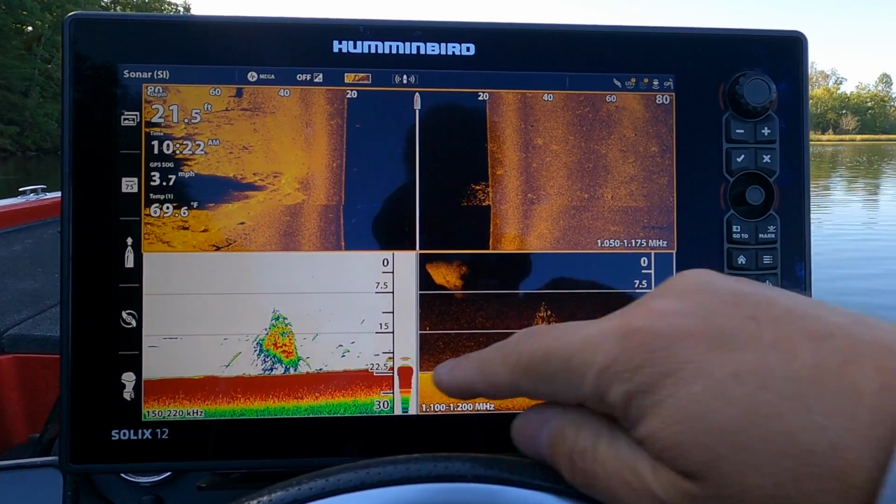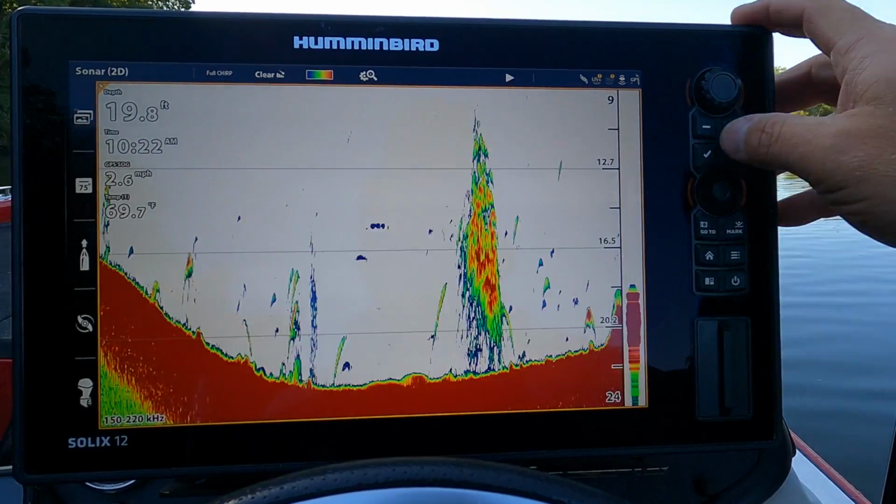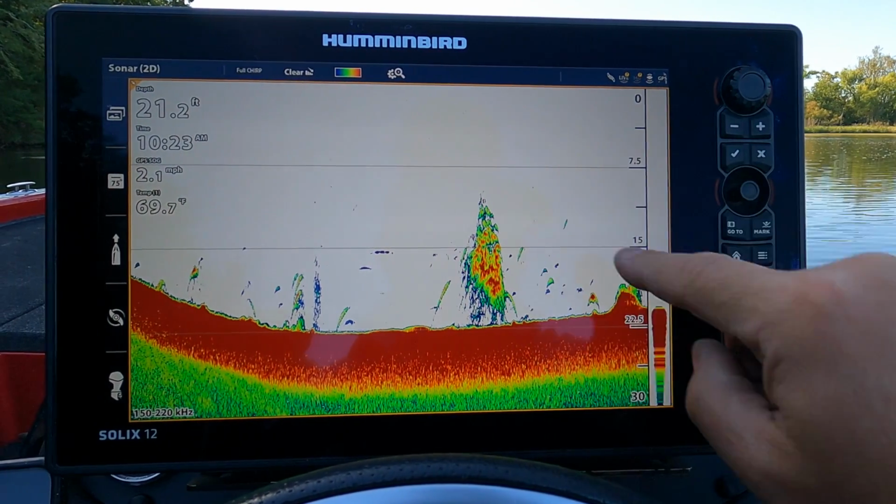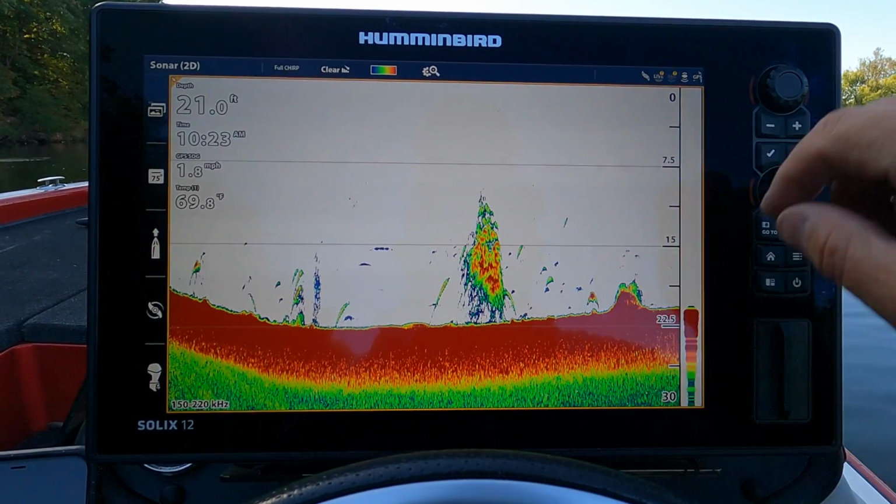Look at this right here. This is what you guys are looking for. That's bait, and see that big arch in there? That arch, that is what you want. Those are fish feeding on bait. It doesn't get any better than that. Those are fish actively feeding on that bait ball.